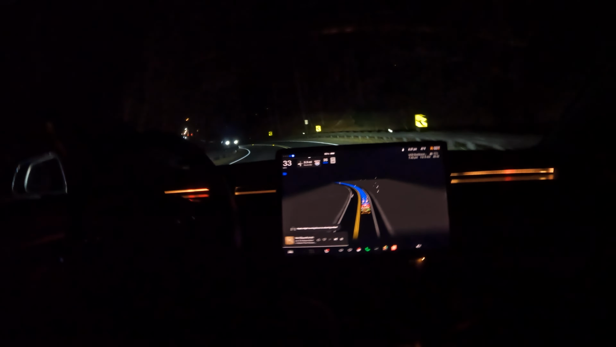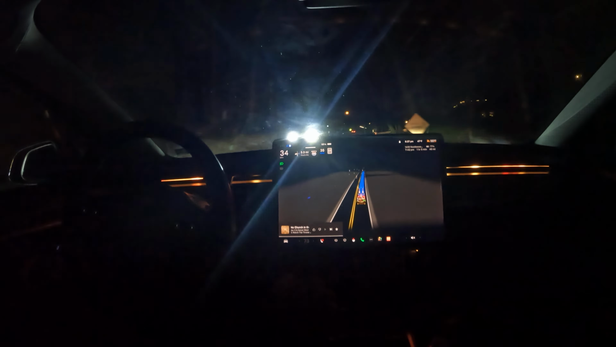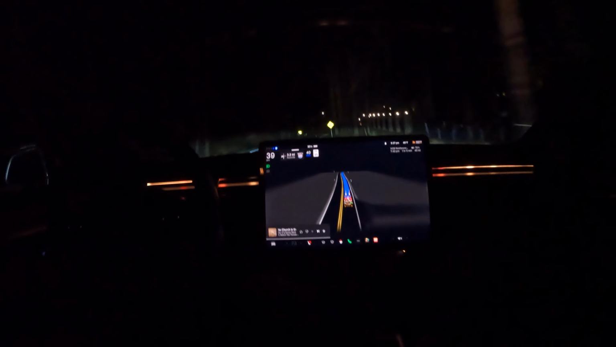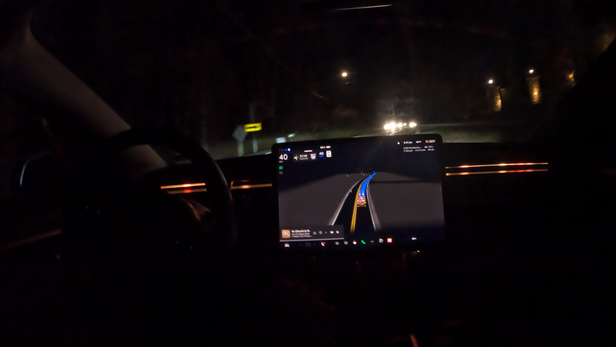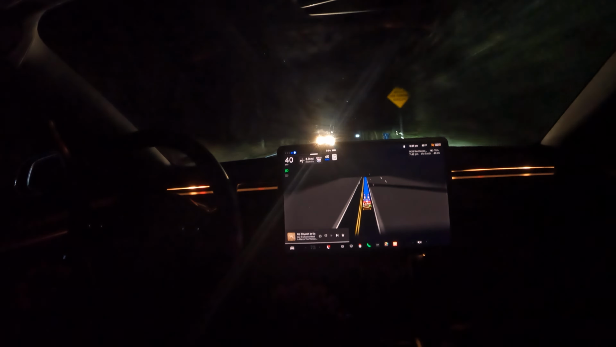As you could tell, vision-based driving is a little bit different at nighttime compared to if you were to look at this video side by side with one of my daytime drives. I can definitely notice that. It's just like the way humans are. We can see less at nighttime. If the car is driving using cameras, then it definitely sees less during nighttime hours. So you kind of have to be cautious with that, and definitely drive accordingly.